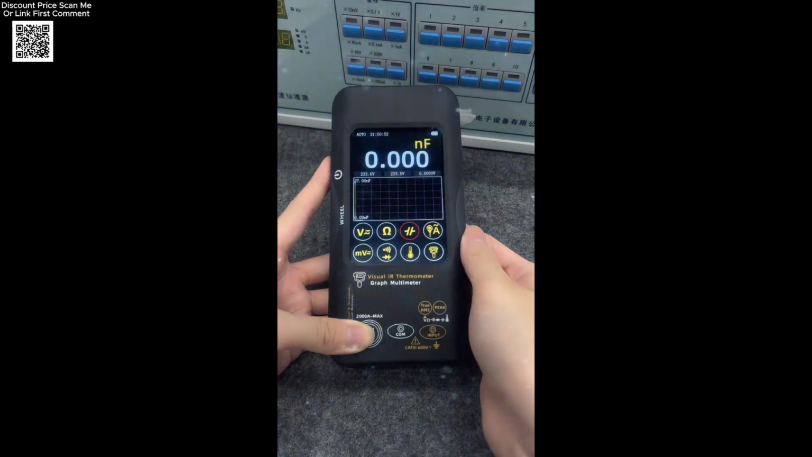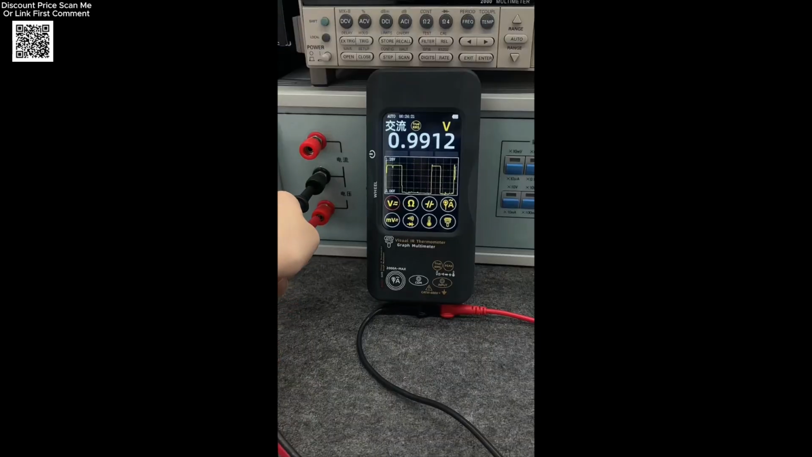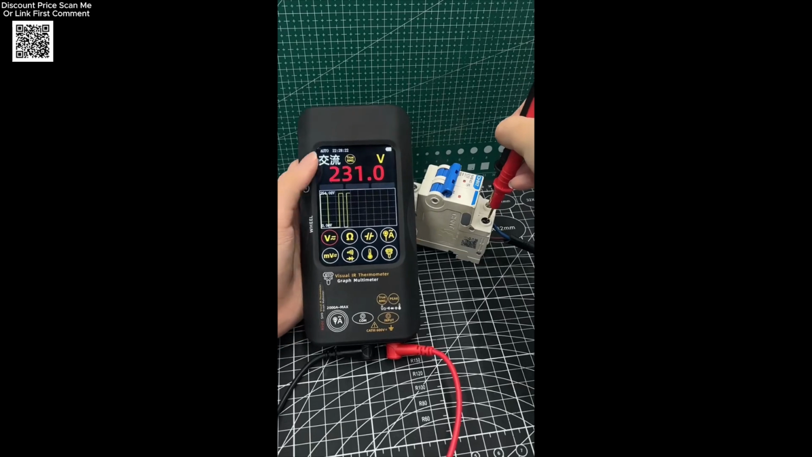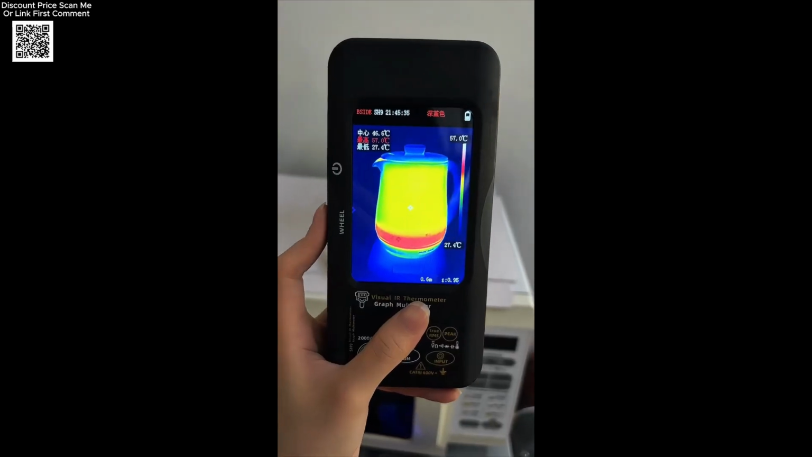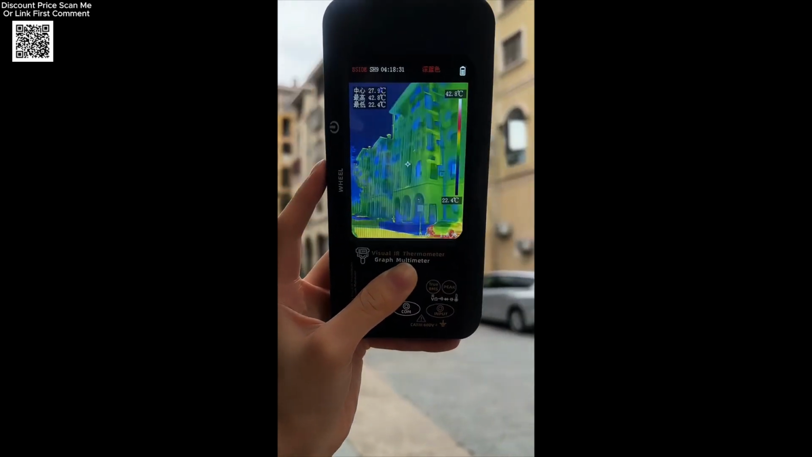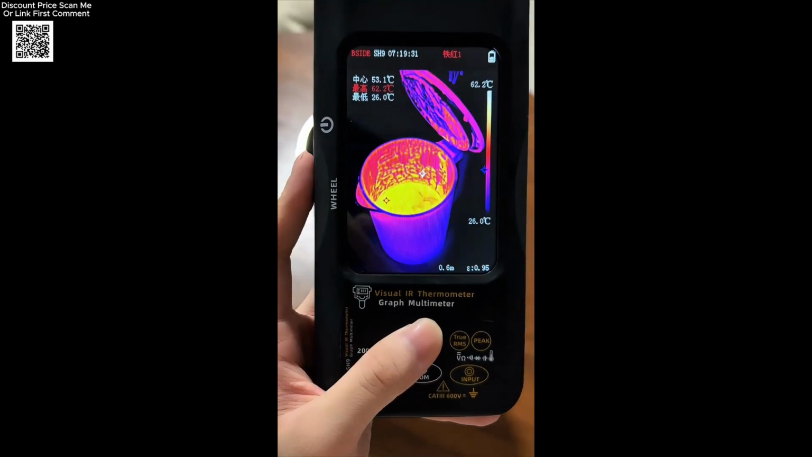Today, I am reviewing the BSIDE SH9, a 2-in-1 thermal imager and 20,000 count digital multimeter that I purchased from AliExpress. On the thermal side, the camera uses a vanadium oxide sensor with a native resolution of 256 by 192 pixels. Thanks to super resolution, the thermal display reaches 320 by 428 pixels. The frame rate is a smooth 25 Hz.